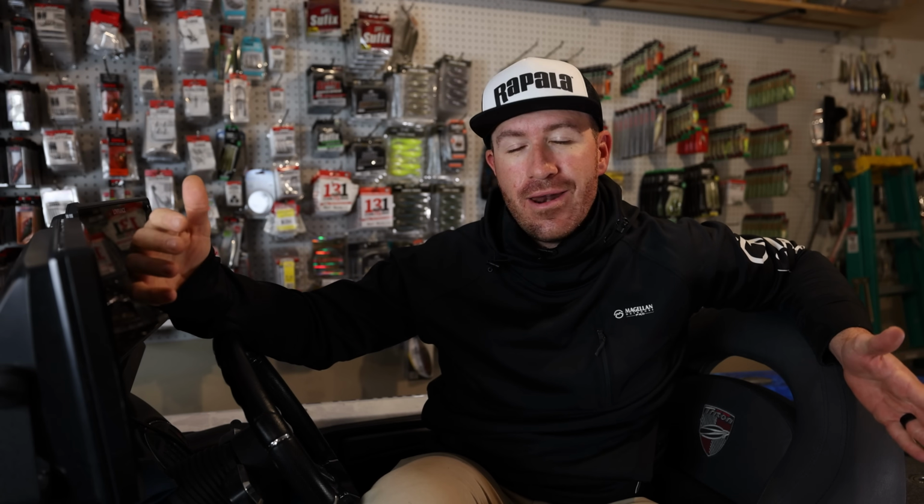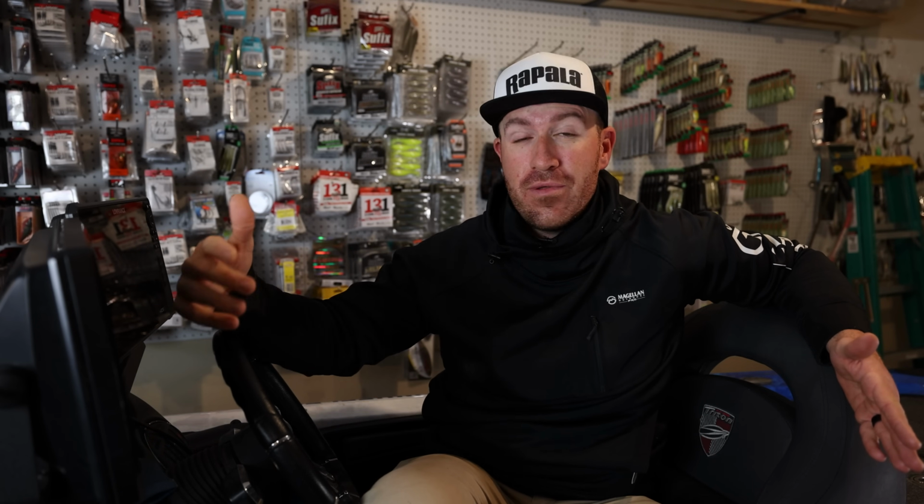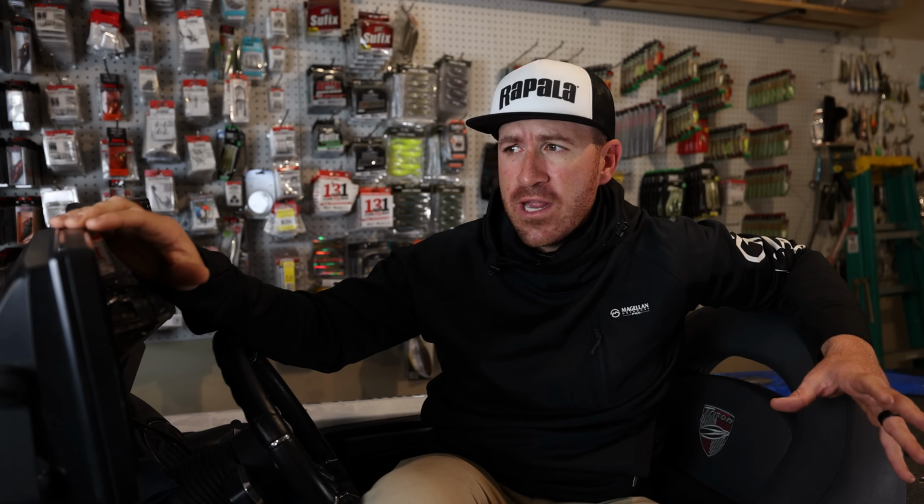And Lake Master is nice to have on certain lakes. Not all Lake Master mapping is accurate, but a lot of them are really, really good. And it's nice to have on that, like Lake Offset and some of those things. So those are the features, the reason why I selected this.